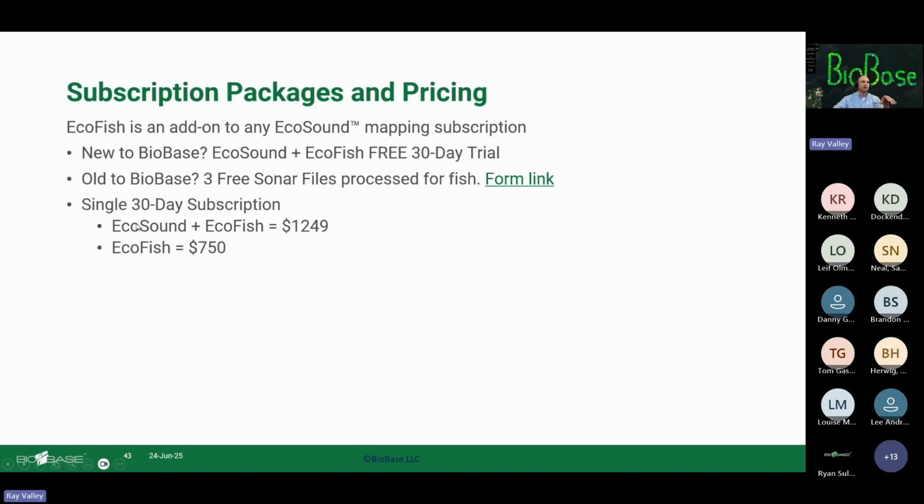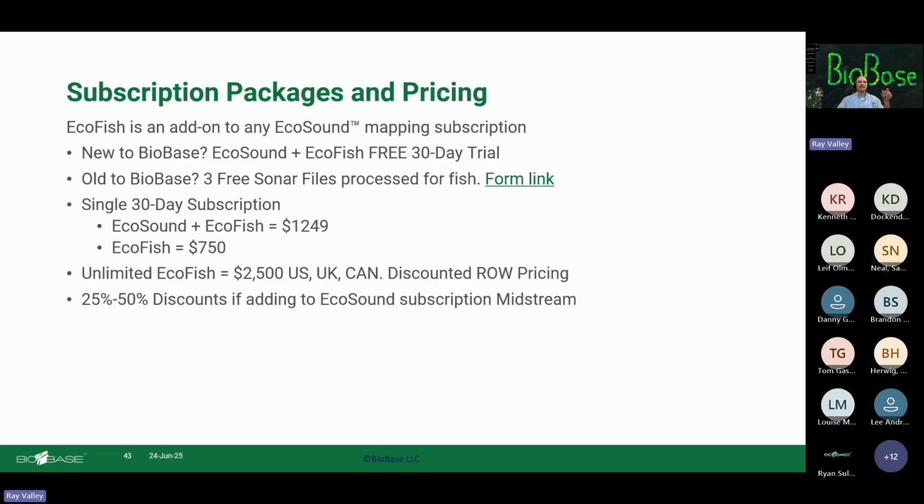So I actually should have promoted this bullet over to here. EcoFish one-off. Okay. Unlimited EcoFish subscription add-on is $2,500 in the US, UK, and Canada, and we have discounted rest of the world pricing. So if you're outside of those regions, let us know. We'll work with you individually on that, and we have a standard discount matrix. And then there's 25 to 50% discounts if you're adding the EcoFish subscription onto your EcoSound subscription midstream.